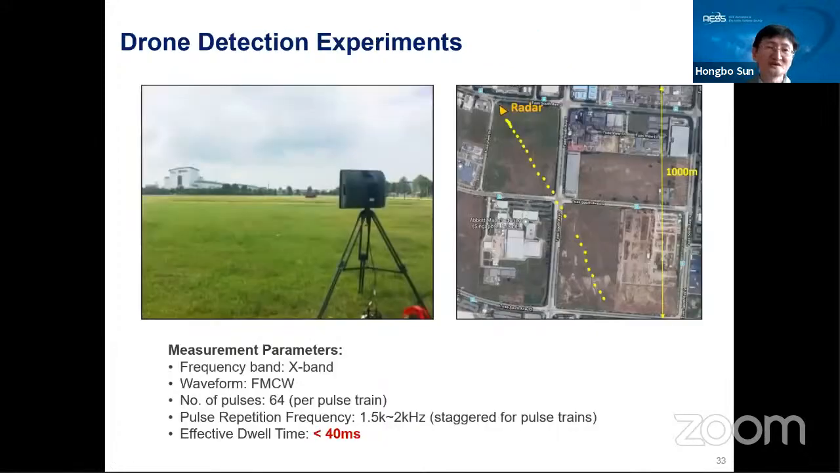So we try to use real data. This is the experiment we conducted in Singapore. We use the Thales radar, as I just mentioned, to do the drone detection. This radar is in the X band, about 10 gigahertz, with an FMCW waveform. Normally this is a surveillance radar, which means during operation the radar beam is always scanning. So the effective dwell time for drone targets is normally less than 14 milliseconds. Very short.